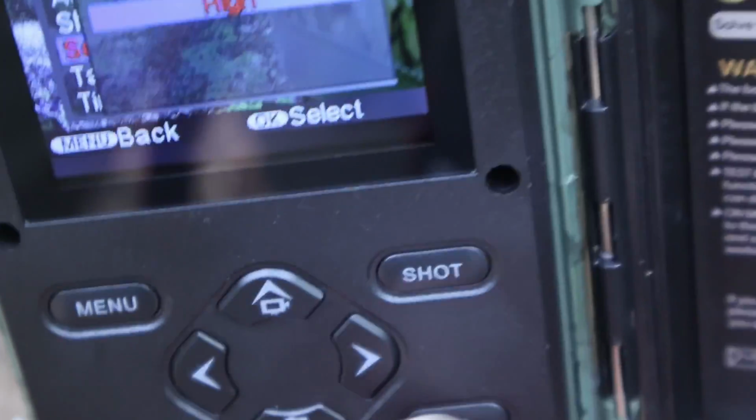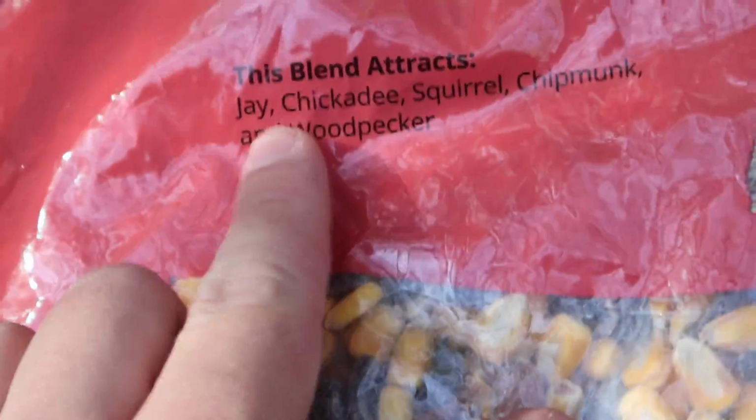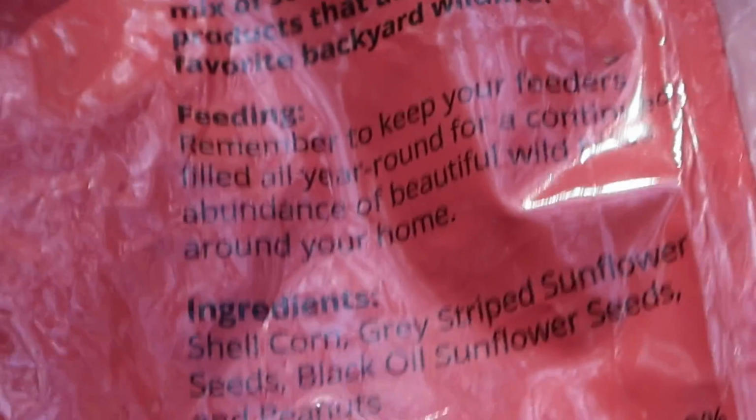Incredibly disappointing. Before setting out the next pile of food, I set the camera sensitivity to high. For the next 10 days, I'm setting out this bag of food. It's supposed to bring in blue jays, chickadees, squirrels, chipmunks, and woodpeckers. Inside we have corn, gray striped sunflower seeds, black oil sunflower seeds, that's 2 types of sunflower seeds, and peanuts.